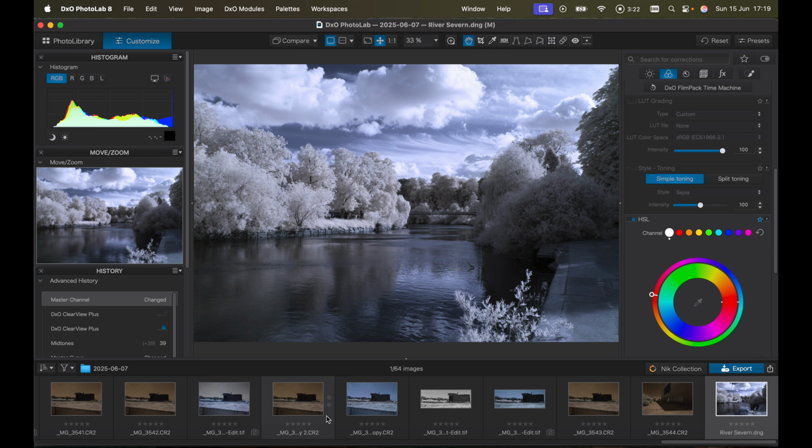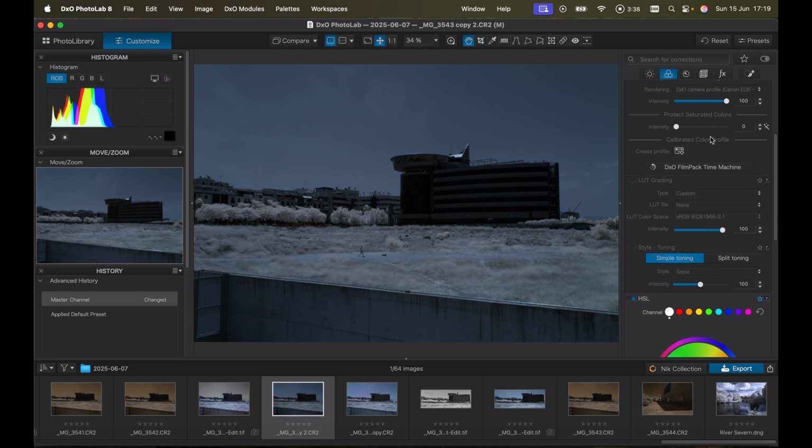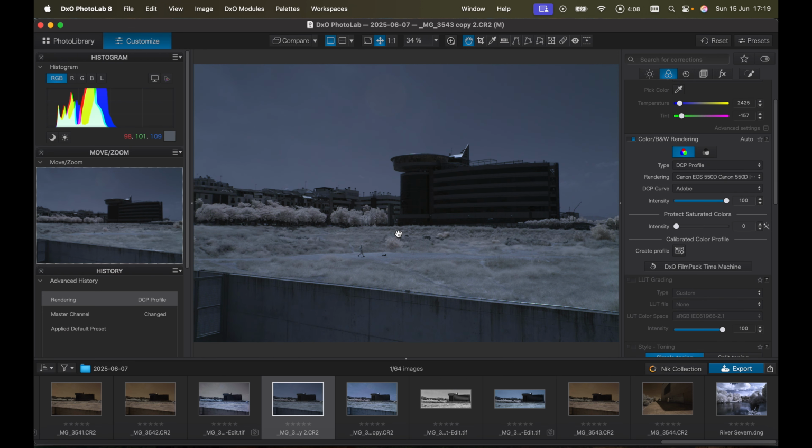If we take another example, this not so much. So if we take this around, you're not getting anything like as powerful a conversion as we got before. Same identical setup, same lens, everything. It's just that the conditions here were different. It was a slightly muggy day, and although there was bright sunshine, there was also a lot of haze, and that's affected the outcome. Okay, back to the studio.